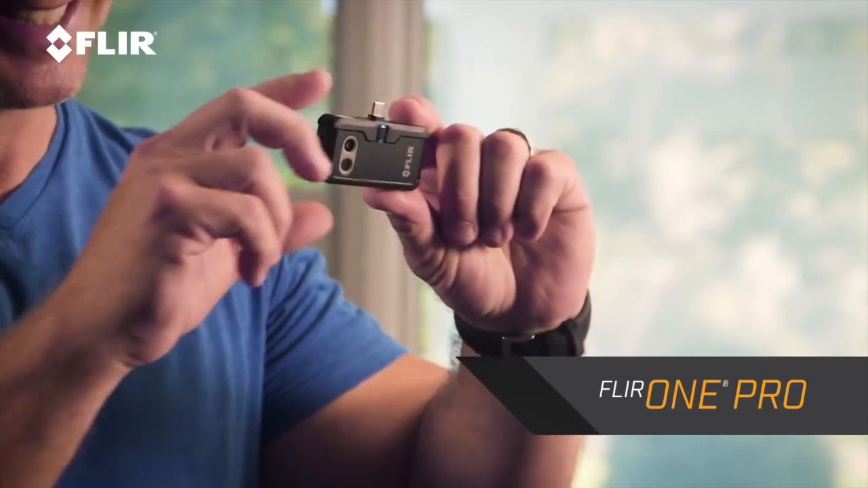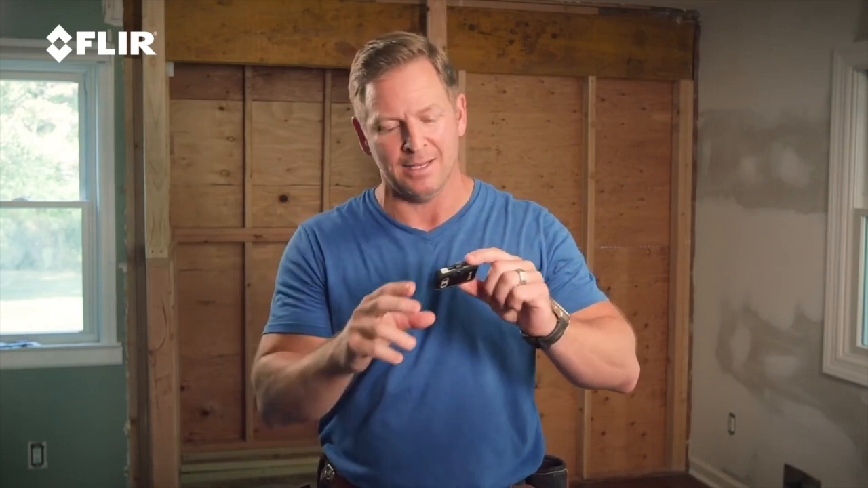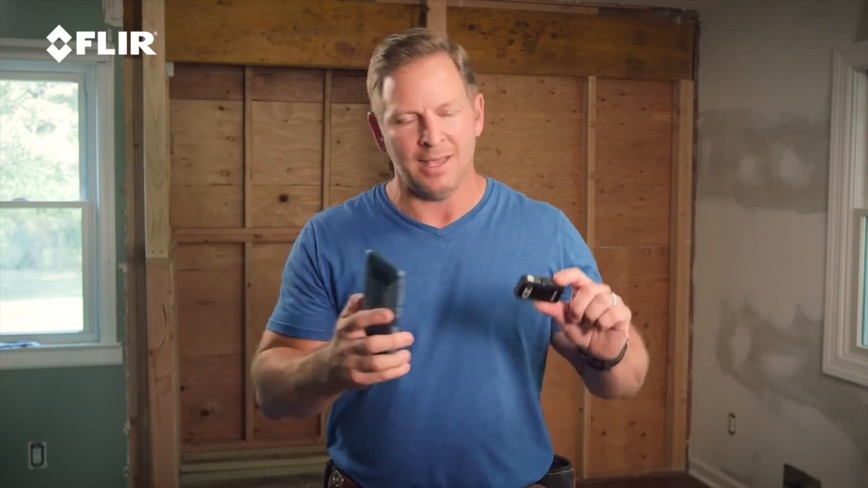I want to talk to you about one of my favorite tools, and that's the FLIR 1 Pro thermal imager. That's this little guy right here. You can see how small this is. It's very easy to transport. I just put it in my tool belt or my pocket, and it works with your smartphone. And that's what I've got right here. I've got these two things on me all the time. And whether you have an iOS or an Android, it works with either one. You just have to get the right one. Then you just download the app. Very simple to do. You go online, download the FLIR 1 app, and you're ready to go.